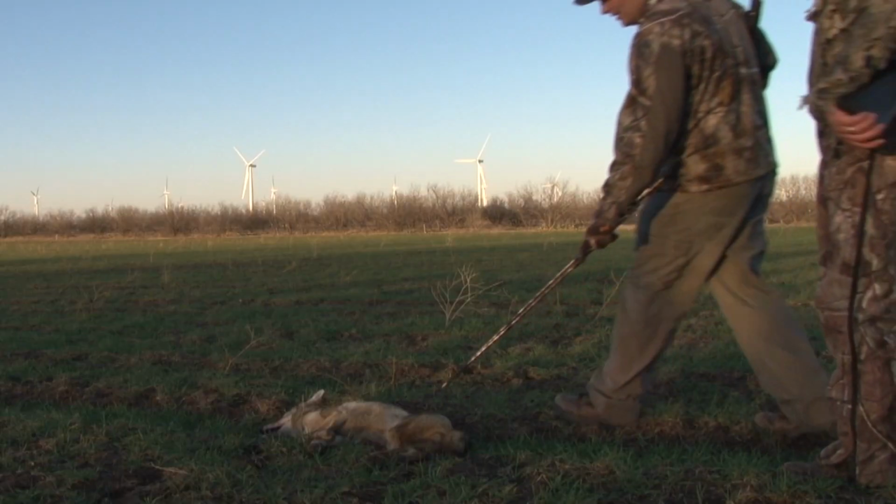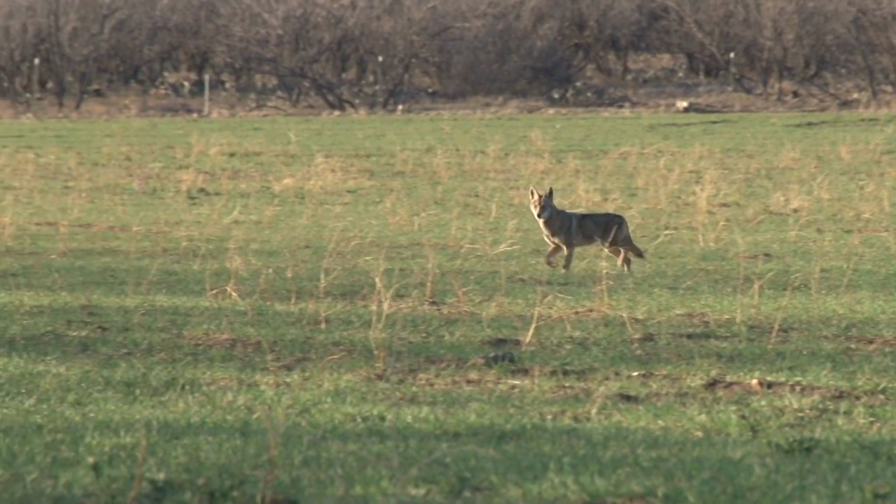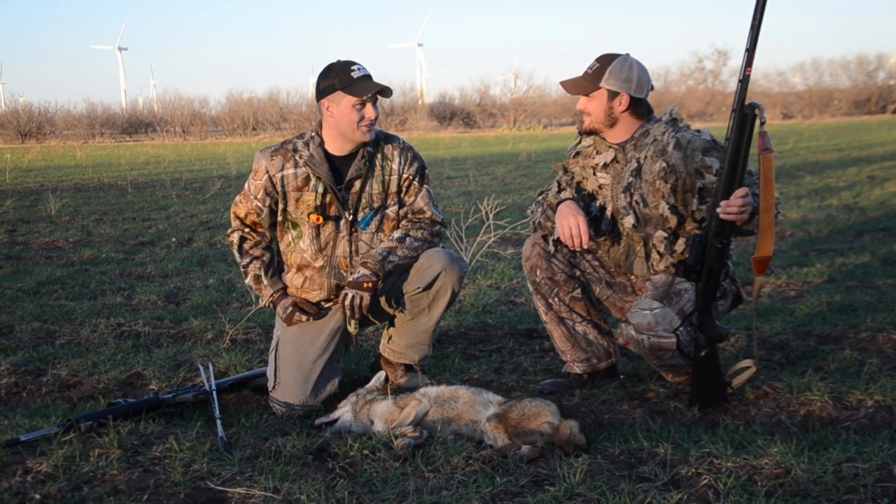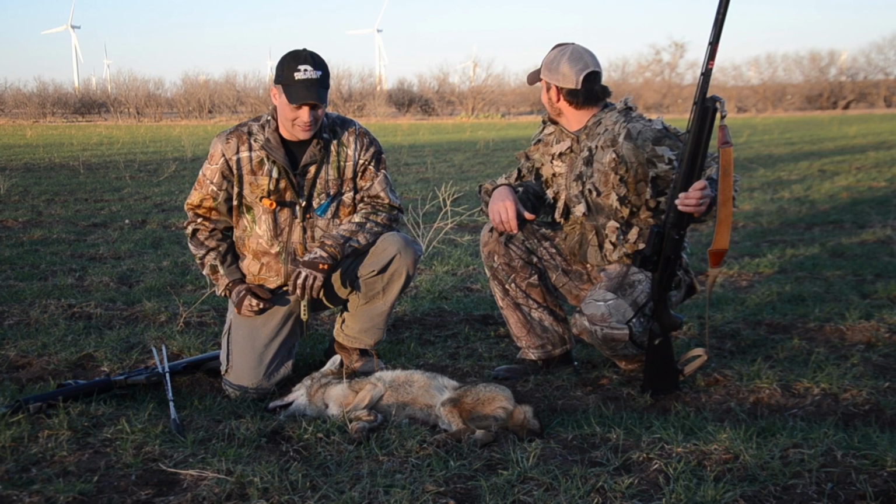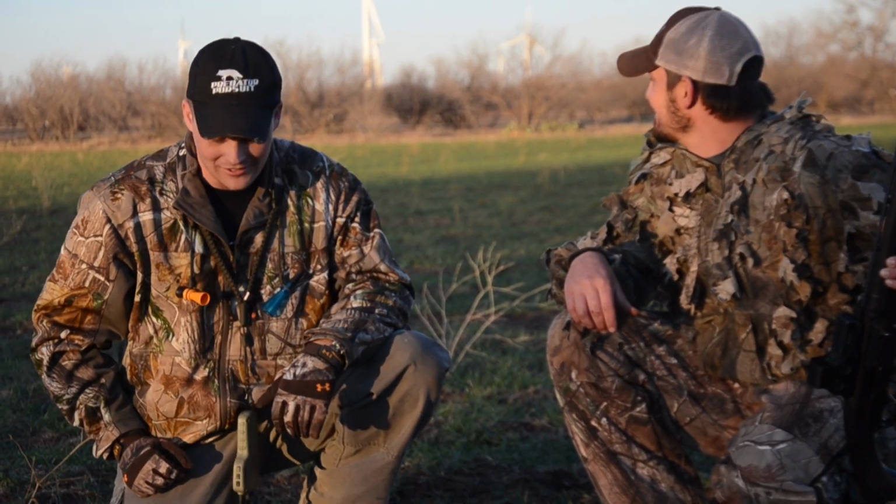There he is, man. Done deal. Not bad. He's only a hair over 100 yards probably. Felt like he was 200. He looked further. I don't know what it was. I was shook up, man. I'd watched him for so long. Well, he kind of got hung up there behind the fence. I think that's what did it. I thought he was going to leave. You know, my hopes were up and down, and finally he committed and came across.